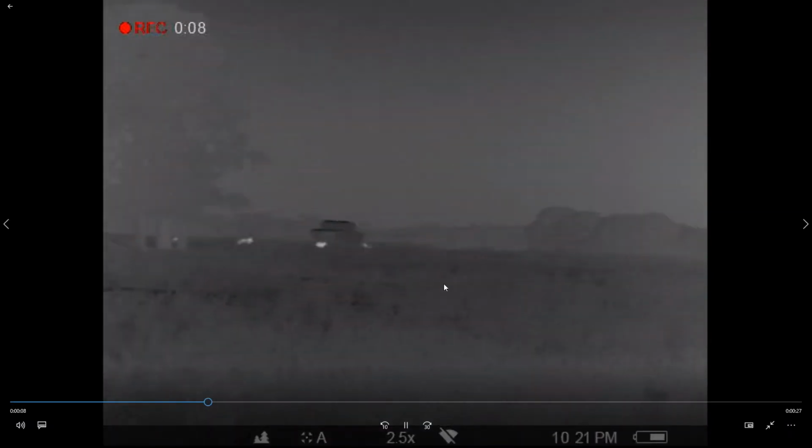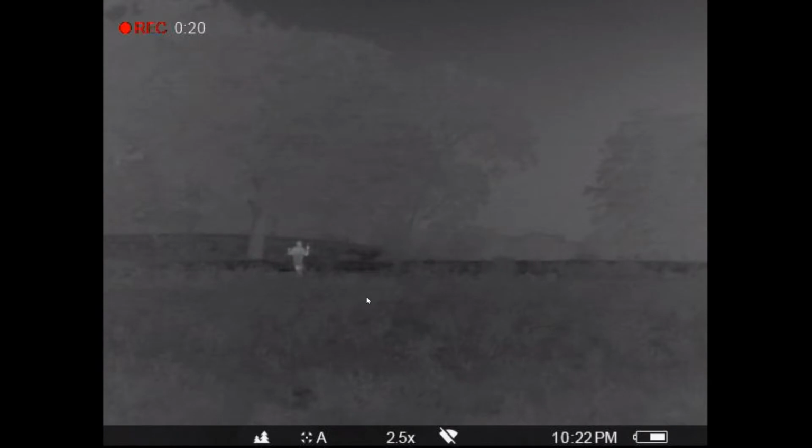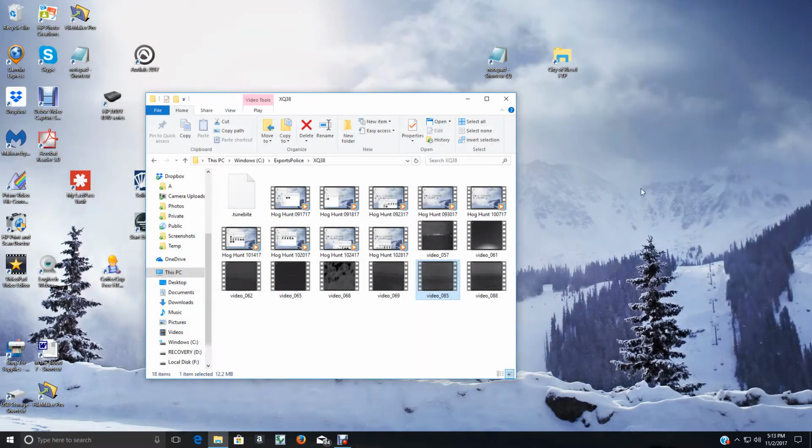This is going to be the same hunt, and there he is shooting at the hogs. And there's all the hogs running off. Got one dead on the ground over there, and that's kind of how we do it. Get downwind. He's already killed that hog, and all the trees and stuff. Didn't really have another shot at him. He killed the first one, and that's the one that mainly counts, because ain't a lot of people able to hit them hogs on the run, myself included.